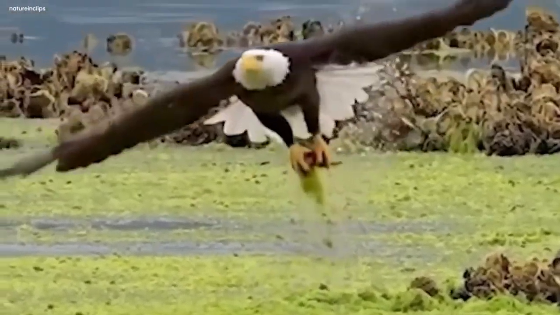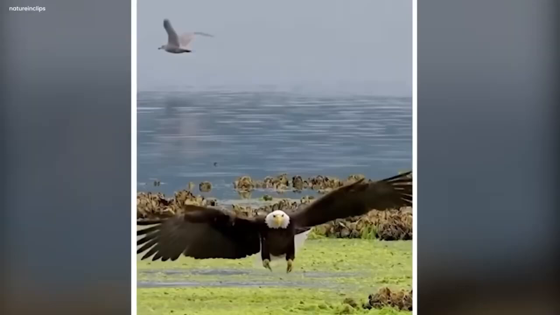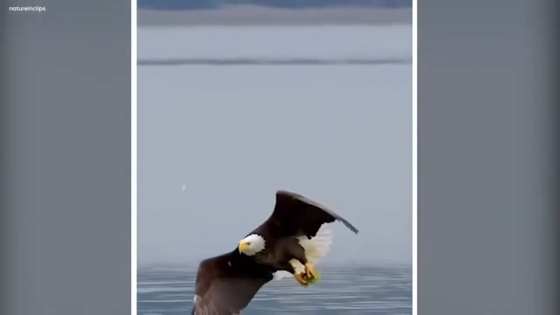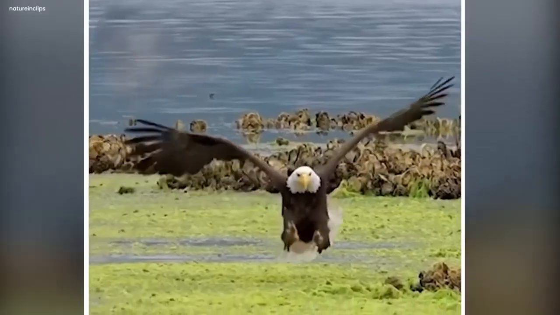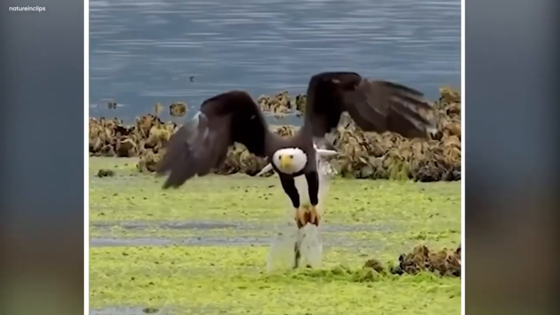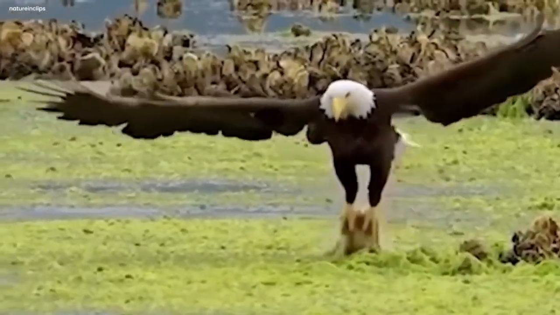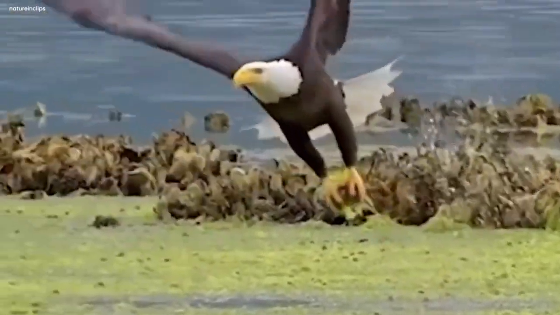This video reminded us that in nature, life and death are connected. The eagle's smooth attack was like a perfect dance of survival. It showed us the incredible world of nature. This moment when the eagle caught the fish made us appreciate how skilled and mysterious animals can be in the wild. It's a simple but powerful reminder of the wonders of the natural world.